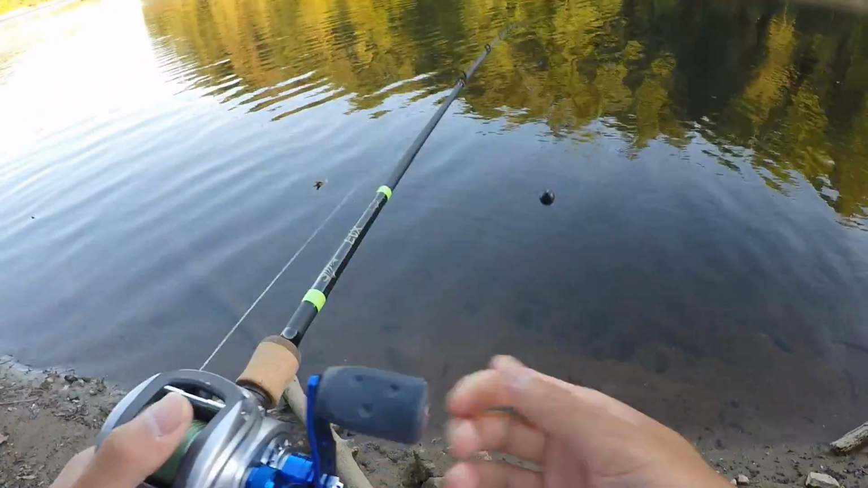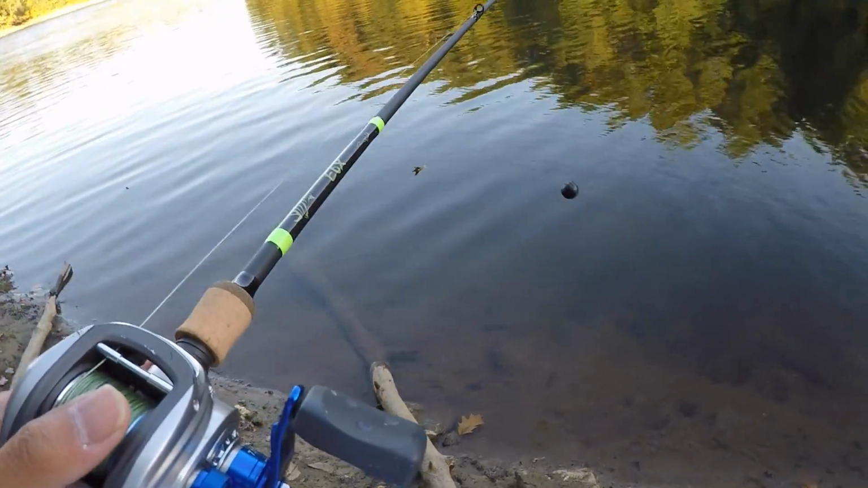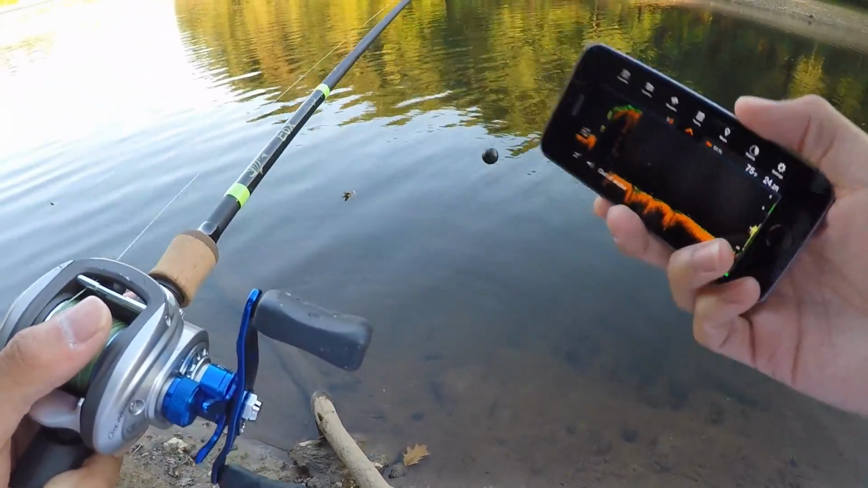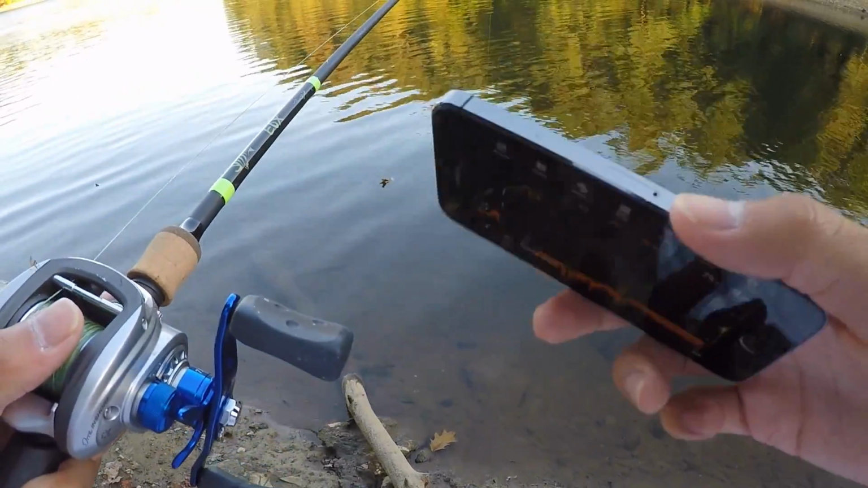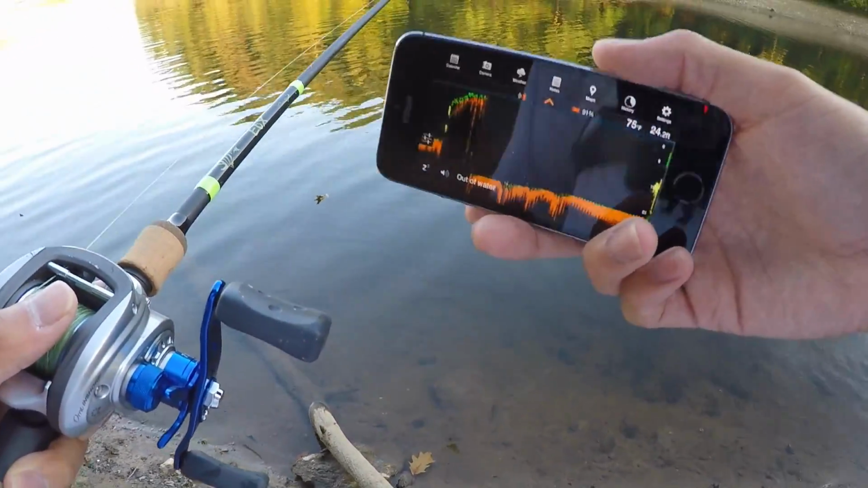And to get maximum Bluetooth connection for the Deeper, you don't want to use a phone case on your phone. When I was using the Deeper with a phone case, I was only getting 20 to 25 yards of connectivity. When I took the phone case off, I can easily get 40 to 50 yards now, and I'll still have it connected to the app.